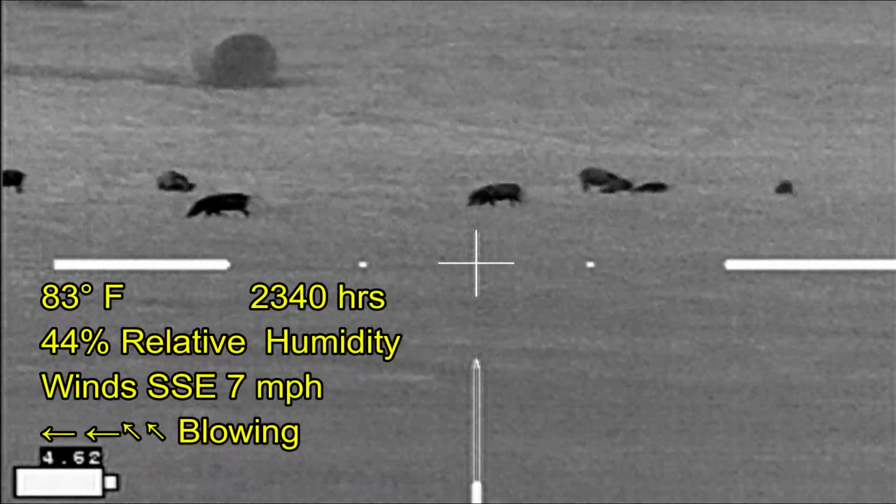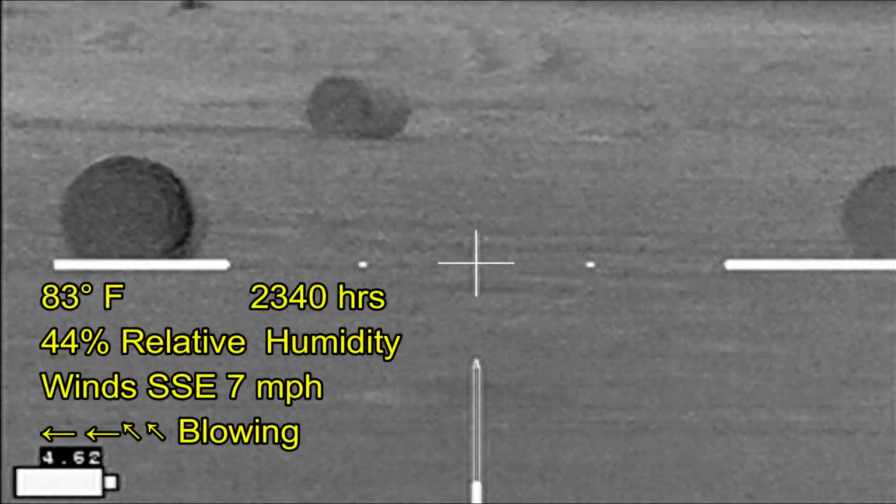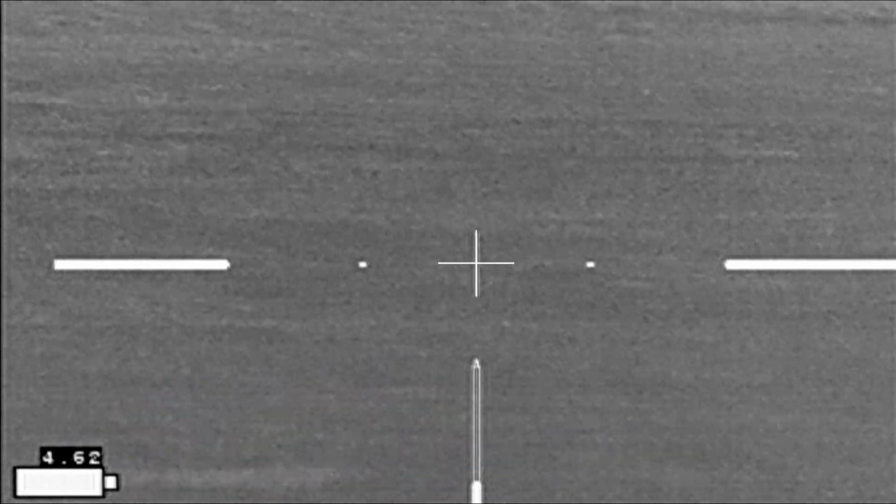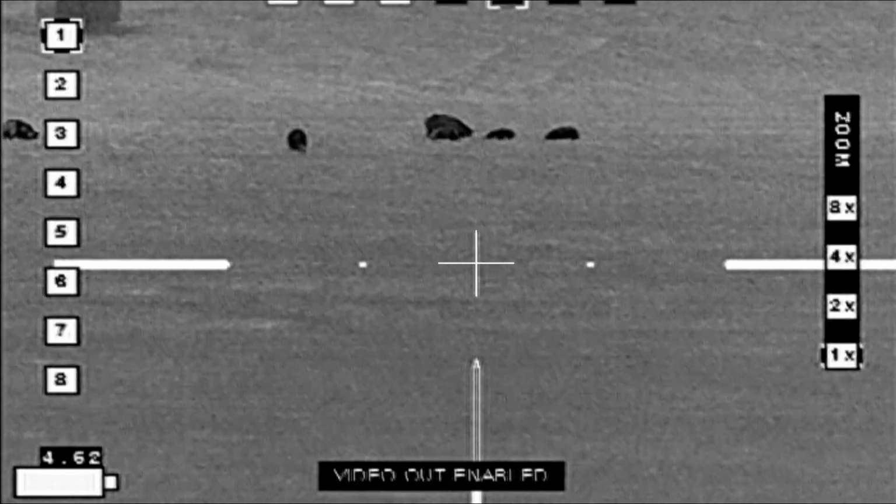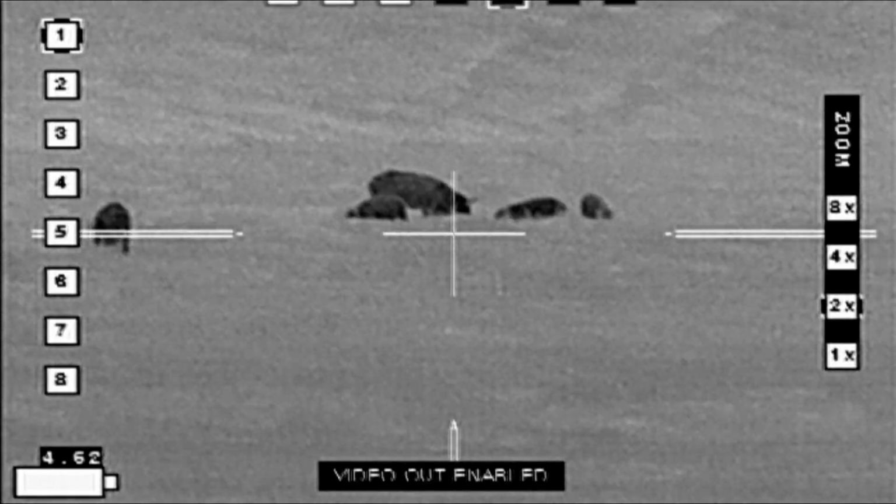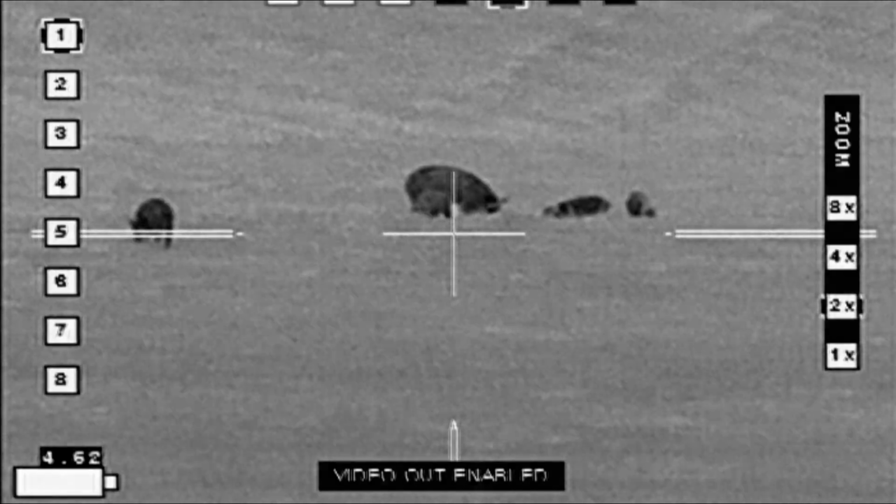And as I'm making my move to get a little bit closer, I hear the one thing that hunters don't want to hear. I hear the sound of a warning grunt, and then the sound of animals moving. I drop my sticks down on the ground, get the rifle up, and I'm able to shoot 2 hogs, but I didn't get any of that on video.